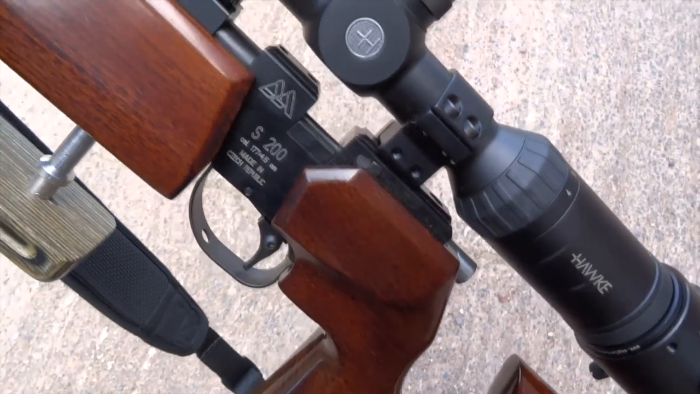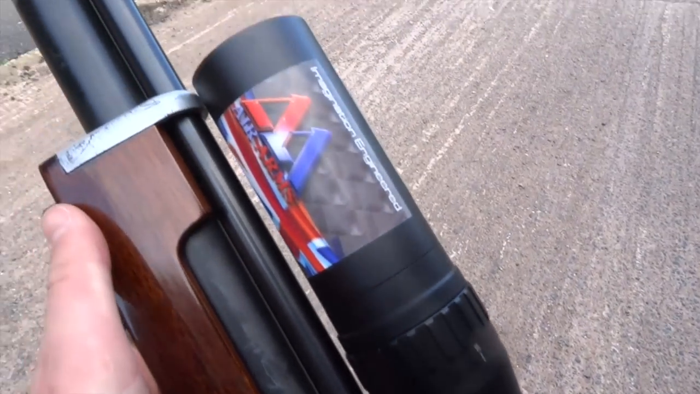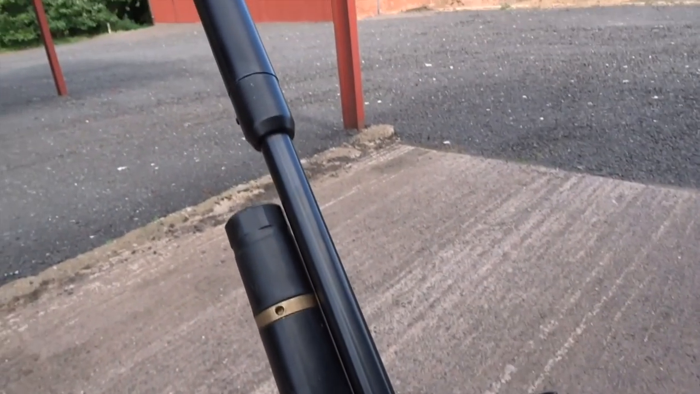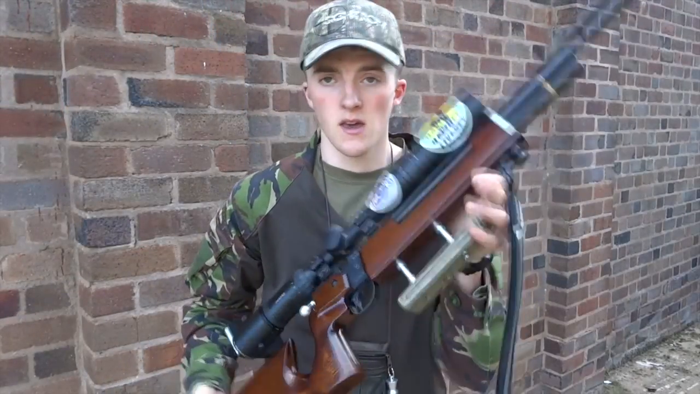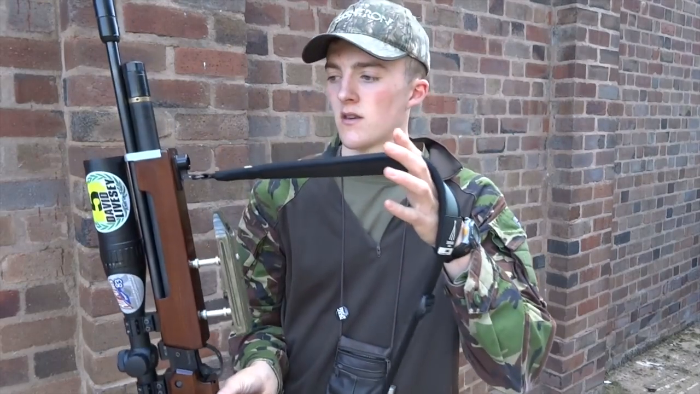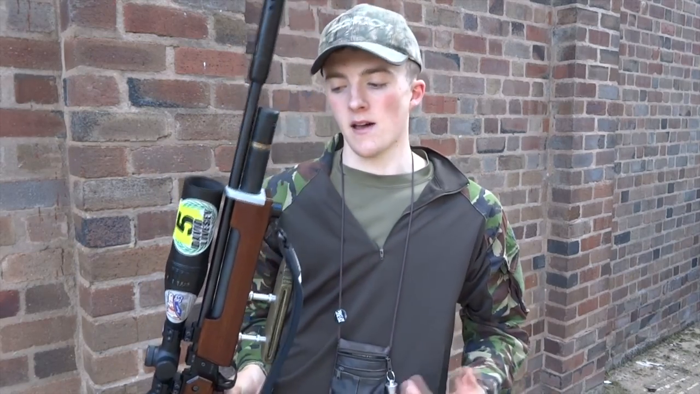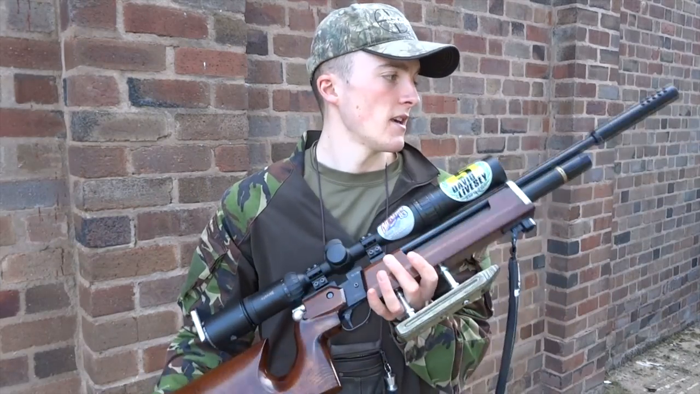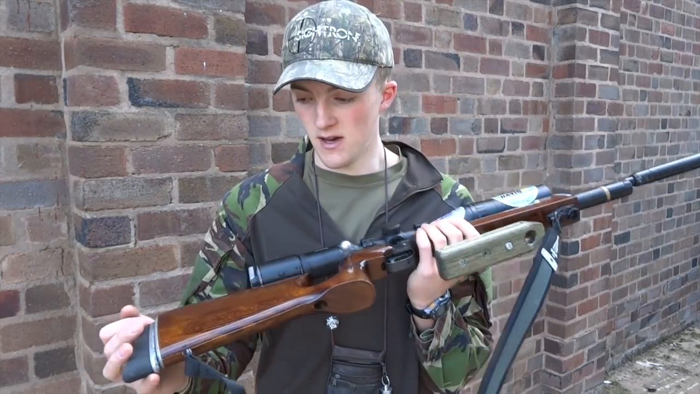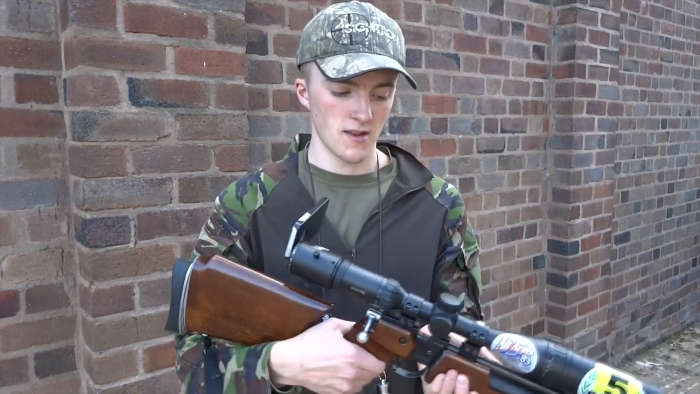I find this really helps when shooting with a night sight, because if I'm shooting on my heads up or even on the scope cam, I can just look at the screen up there, and it's a lot more comfortable for me. I've also got a sling on here, a nice handy attachment to keep both arms free, and that's about it. Really love this rifle, the S200, a really accurate gun. I'm looking forward to putting it to good use tonight, hopefully on the rabbits. What we've got to do now is wait for it to get a bit darker.